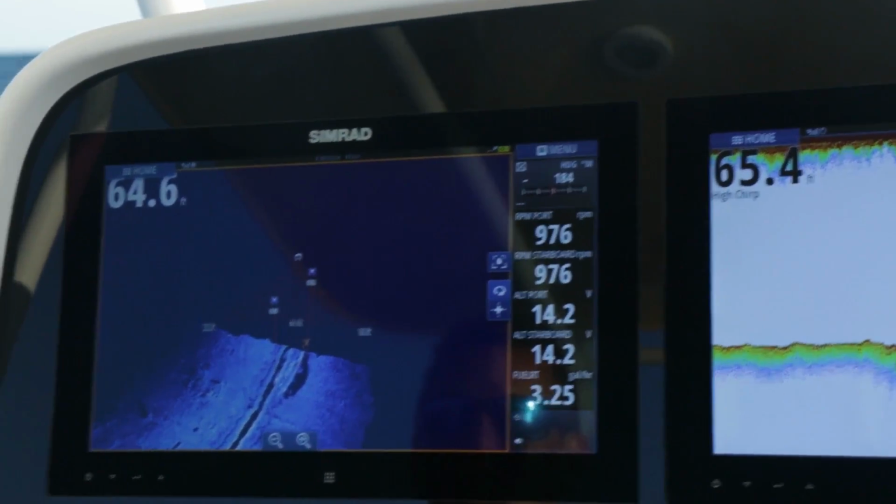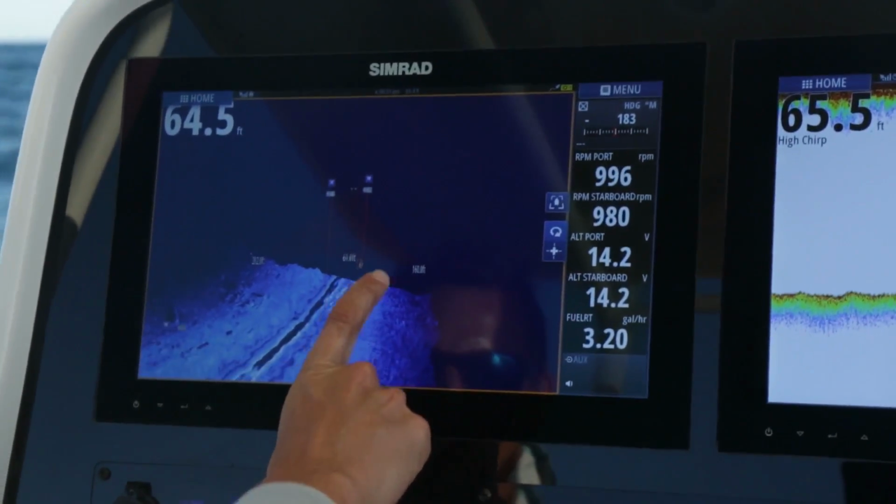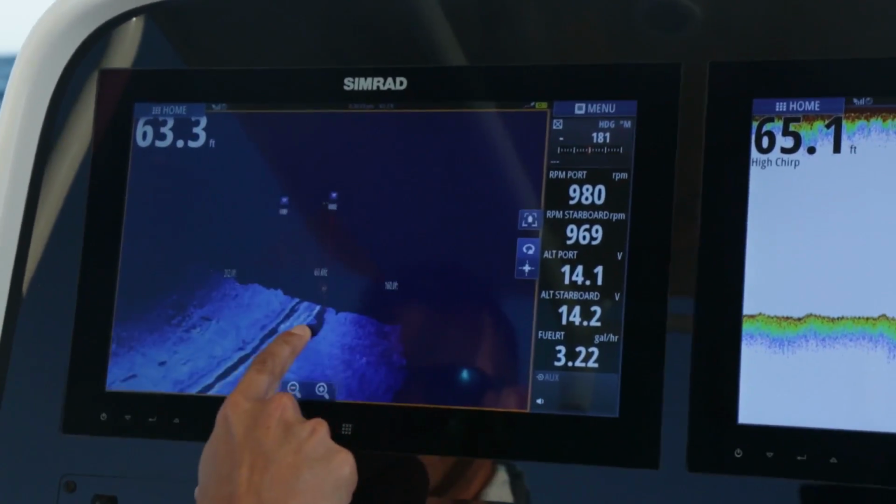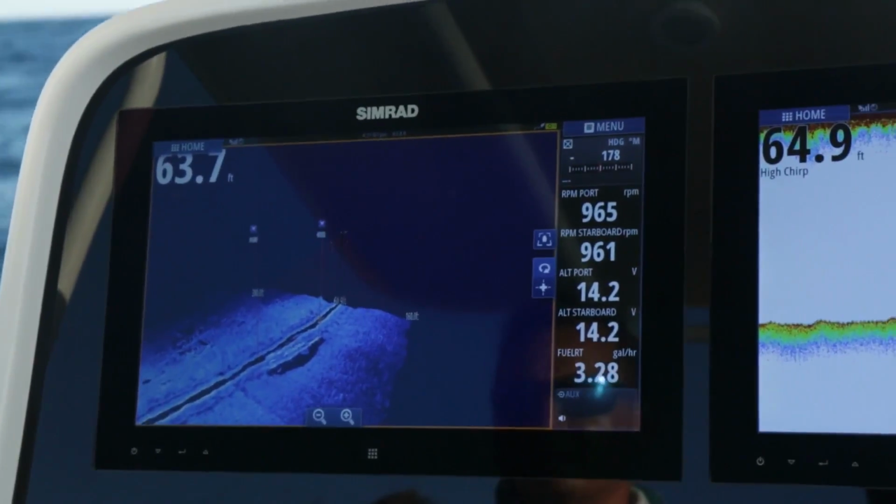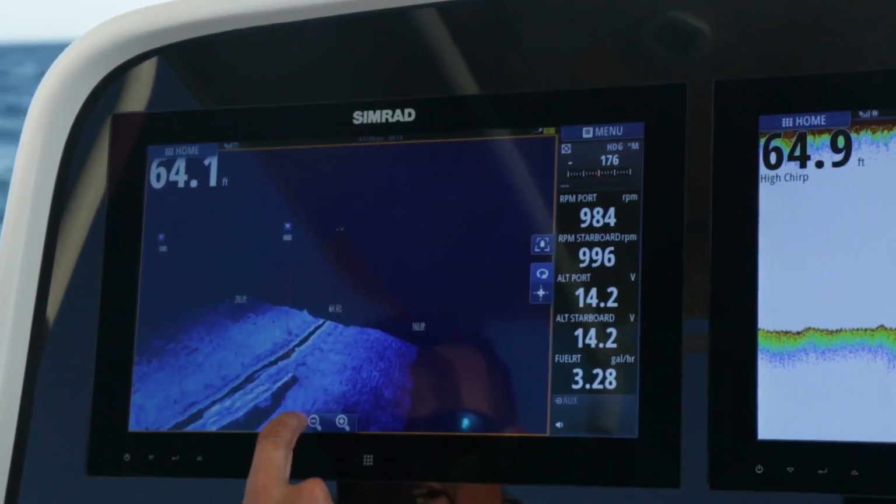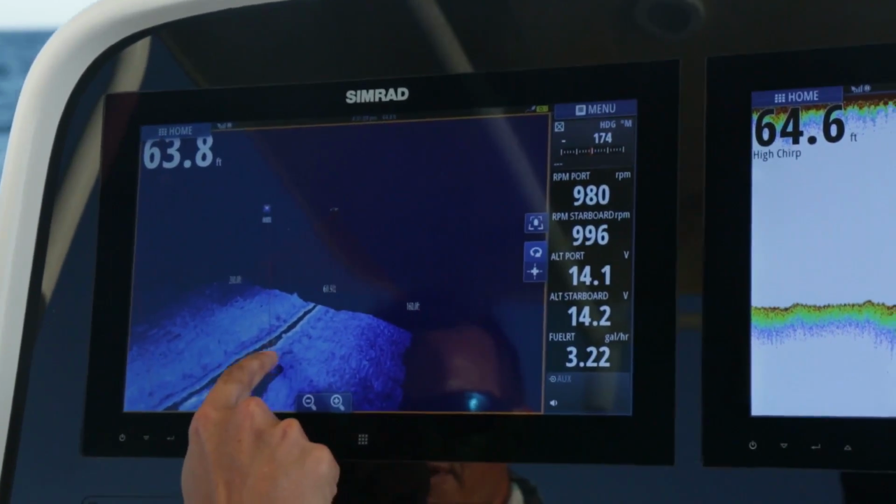You're really able to see the fish sitting on the wreck now. See this sitting right above it? That is awesome. Look at that. And you can tell the difference in the size of fish based on the color. You can see how you have some blue and some red